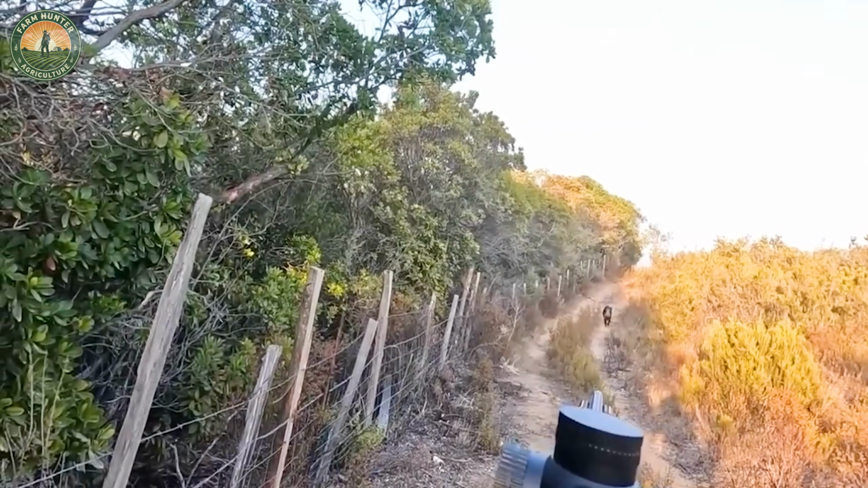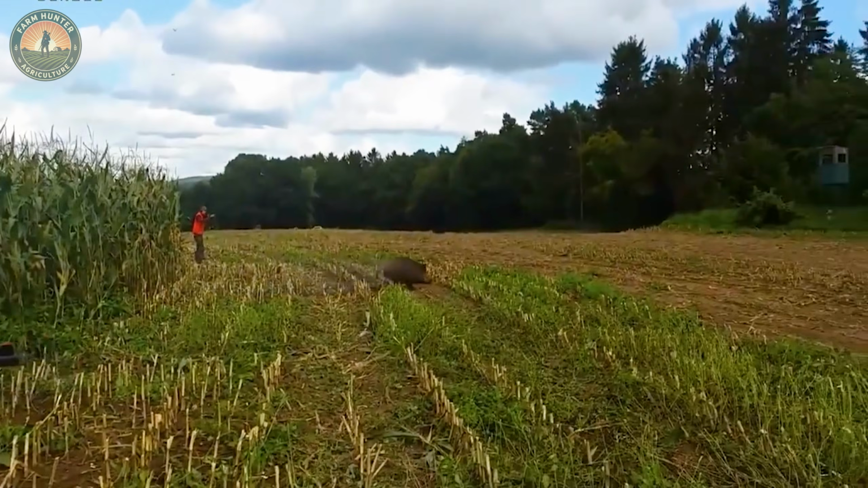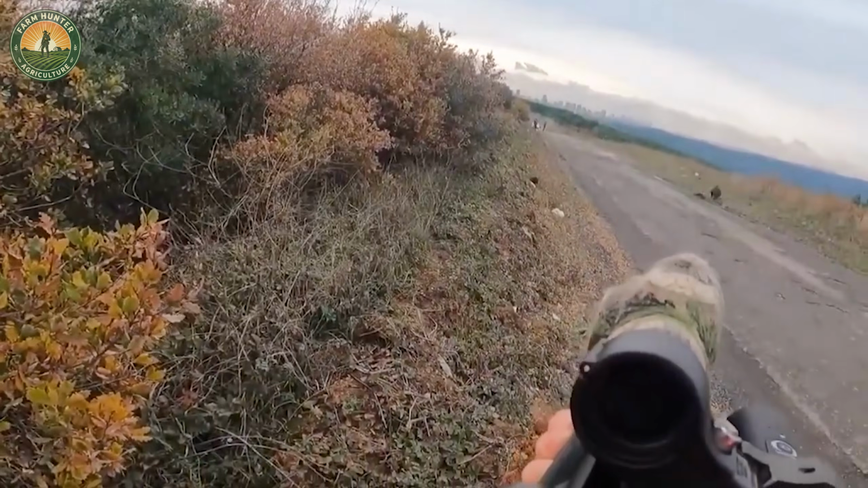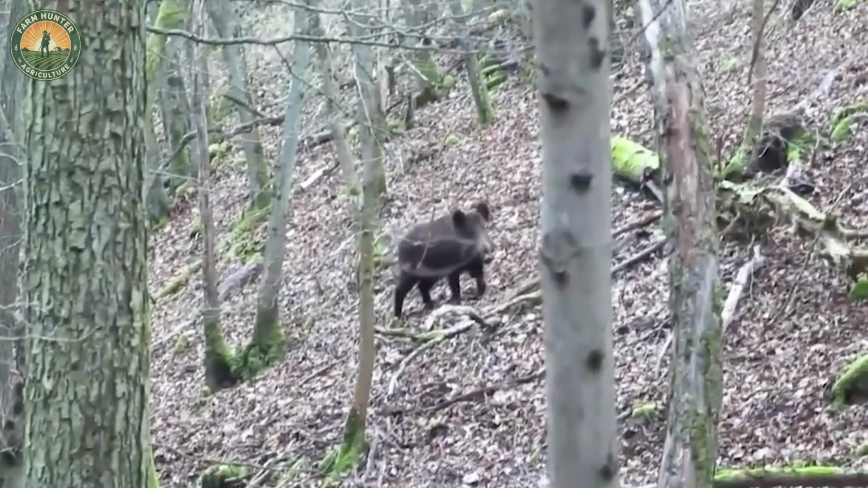As we shifted to a new vantage point, strange rustlings echoed from the far side of the field. In an instant, a boar burst into view, trying to make a break for it, but luck wasn't on its side. A few sharp, precise shots rang out, and it collapsed.